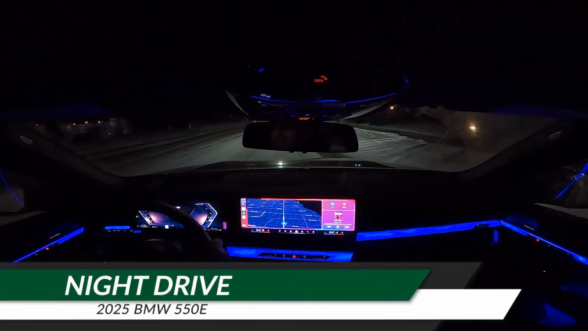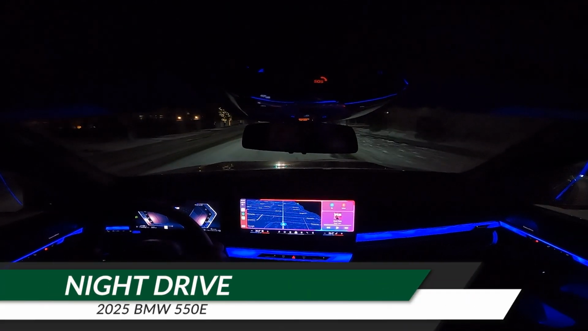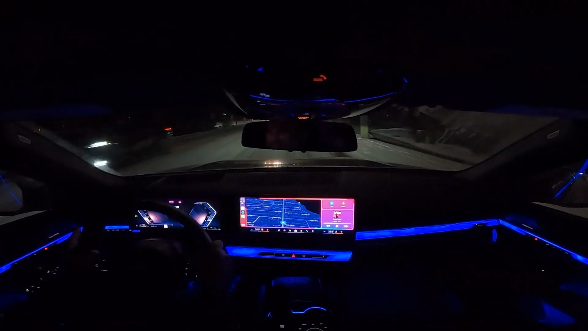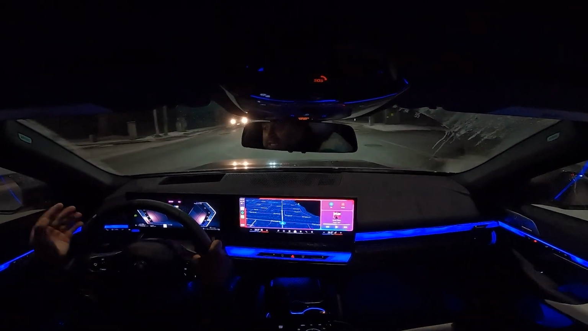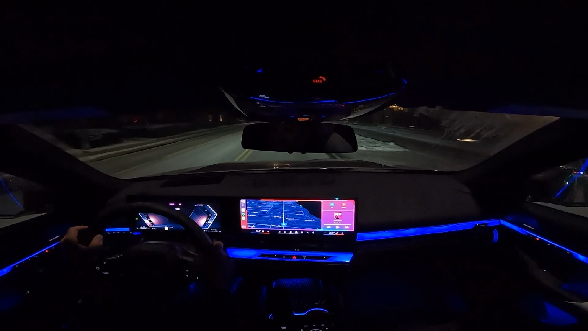Welcome to the night drive with the 2025 BMW 550e. It's their plug-in hybrid, but it's set up very similarly to the 530 and pretty close to the i5, both variants, the low output and the high output. So trying something new. It's the first night drive on the Modern Motoring channel.